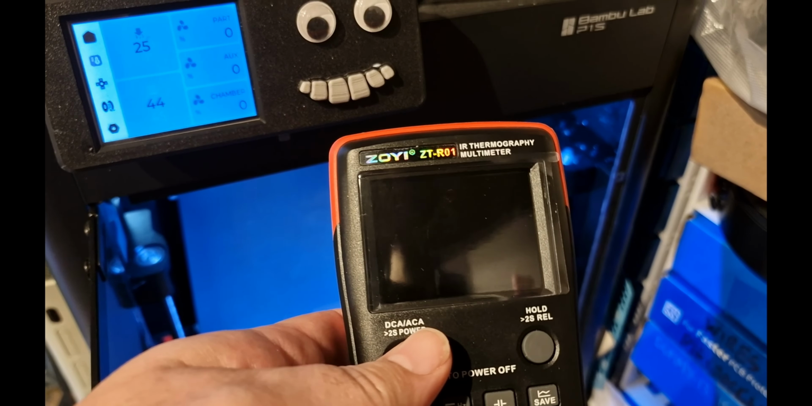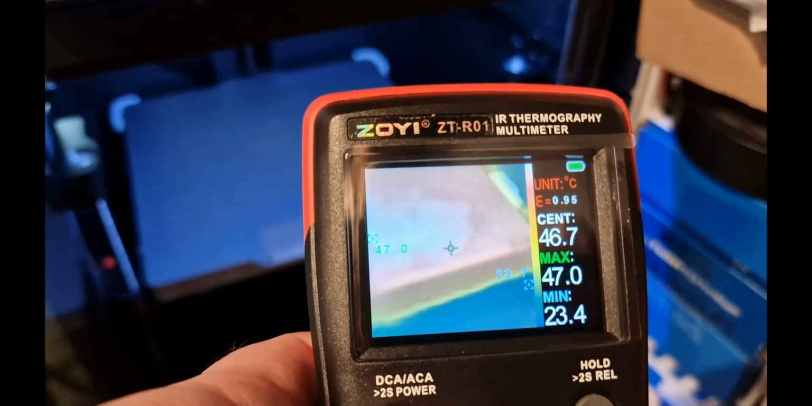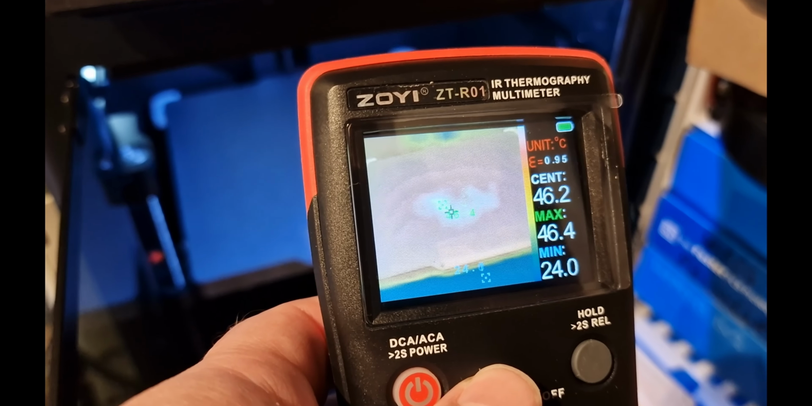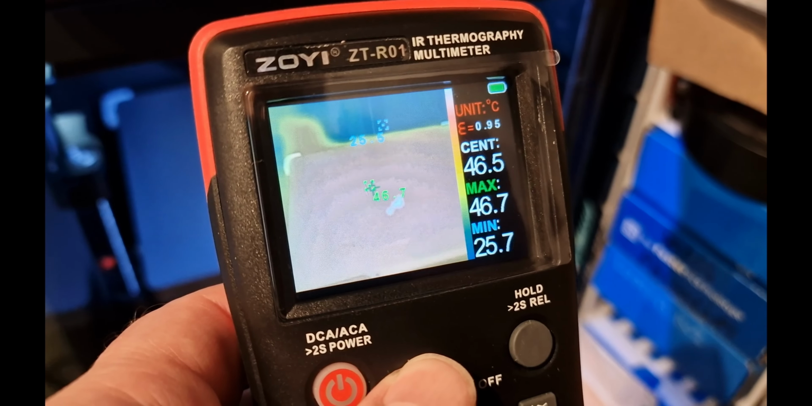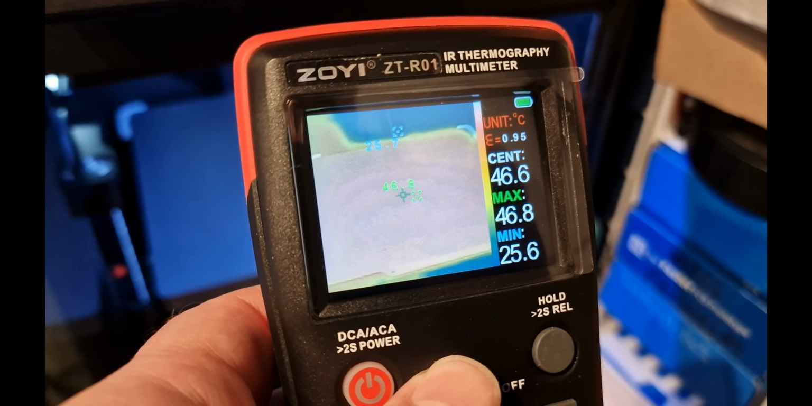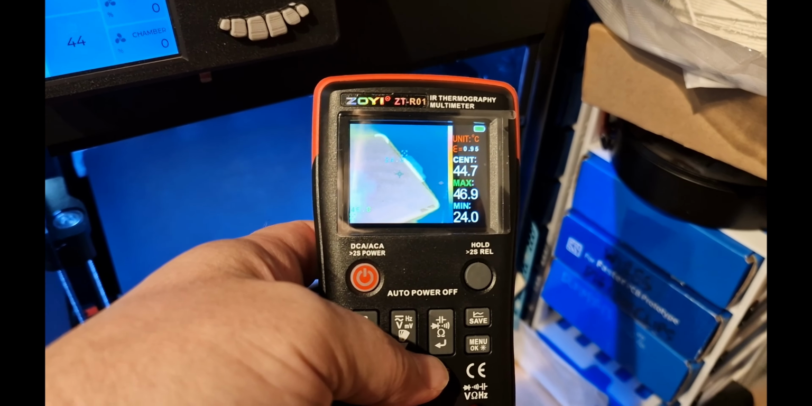Let's turn this beast on. There we go. 24 outside. And this is showing, well, it's showing 46, but you can definitely see that's hotter than the rest of the area. So great. Why didn't I think of that earlier?